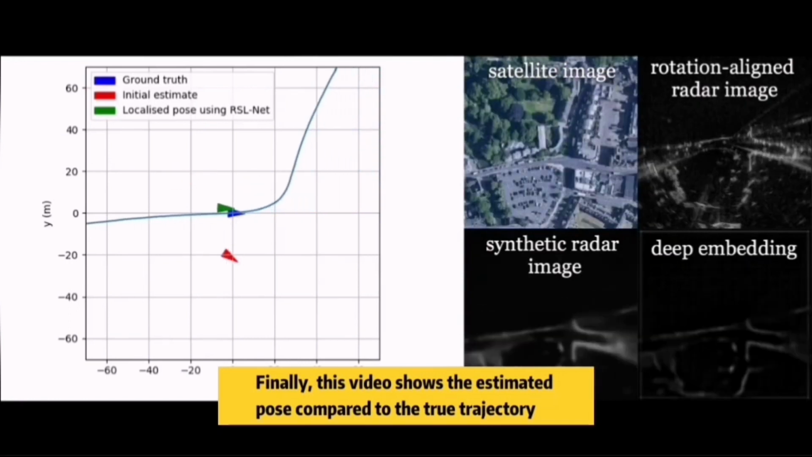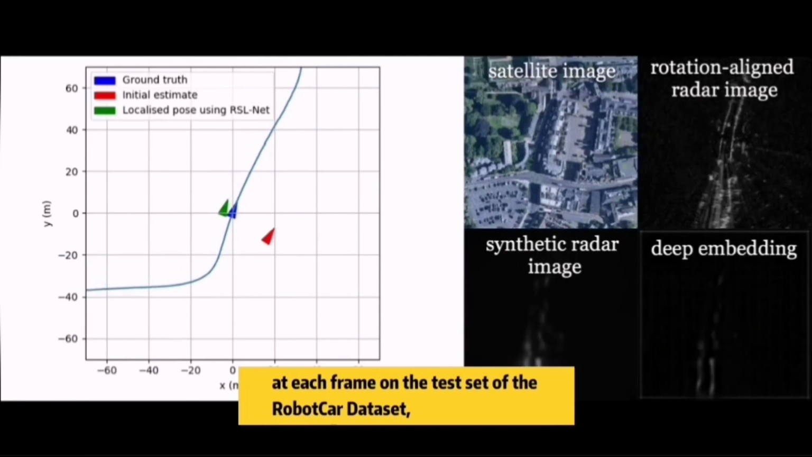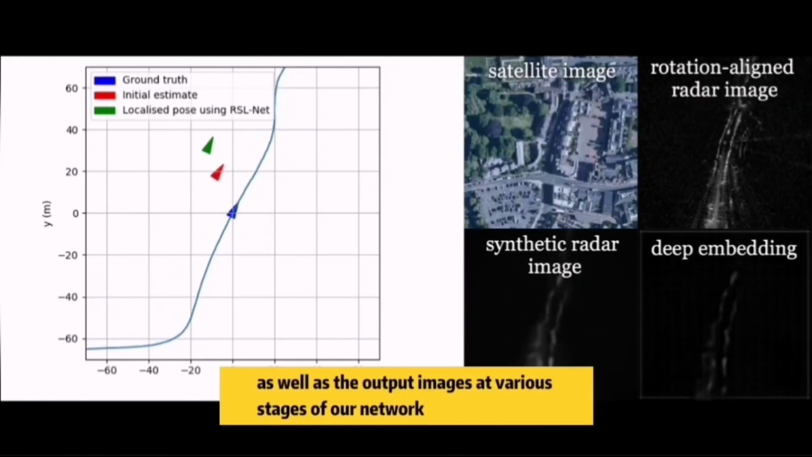Finally, this video shows the estimated pose compared to the true trajectory at each frame on the test set of the Robocar dataset, as well as the output images at various stages of our network.